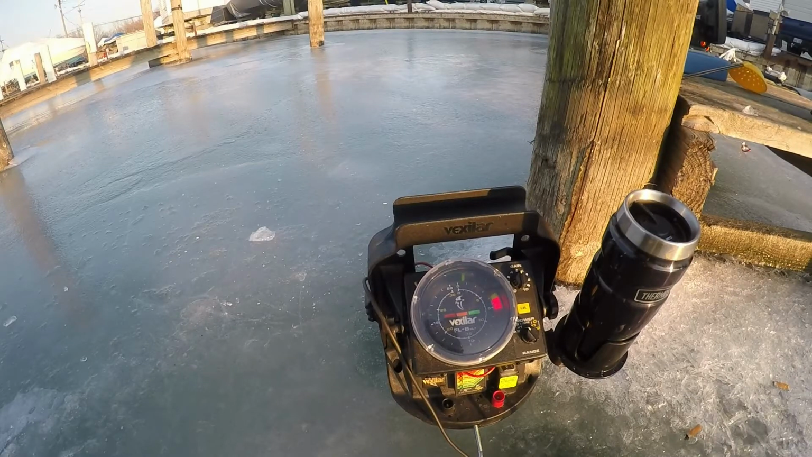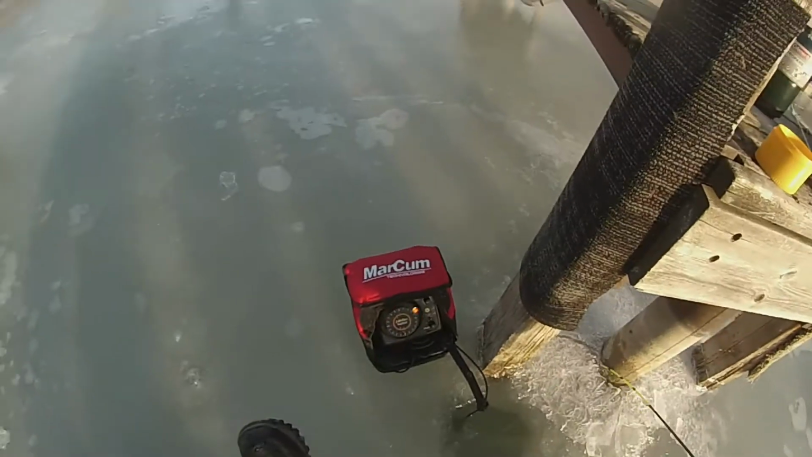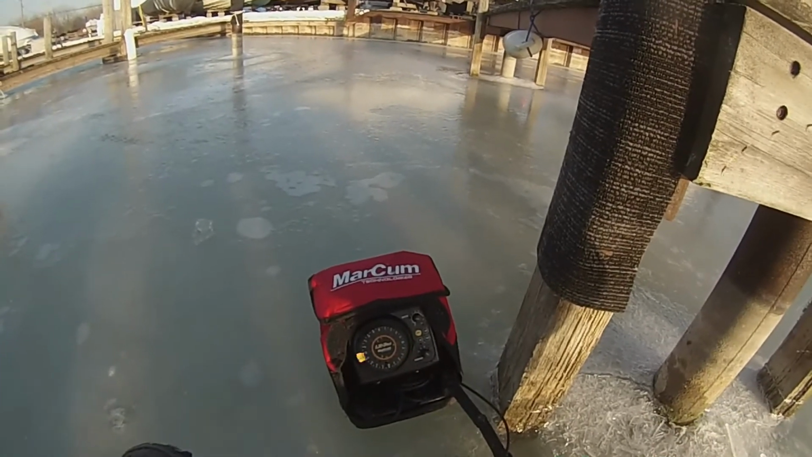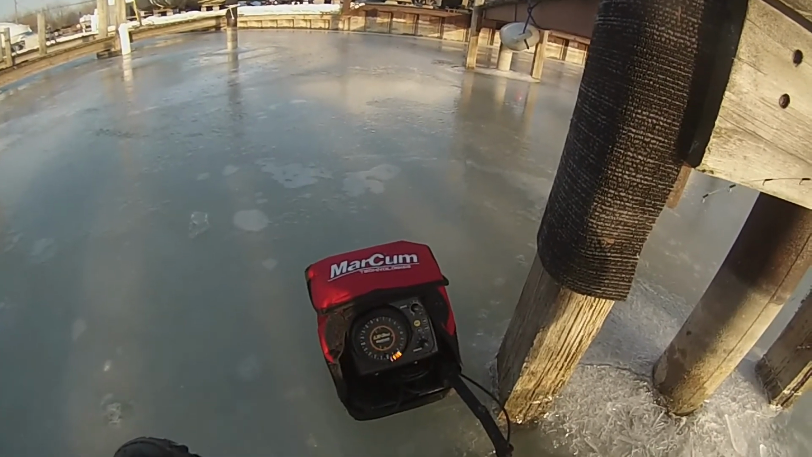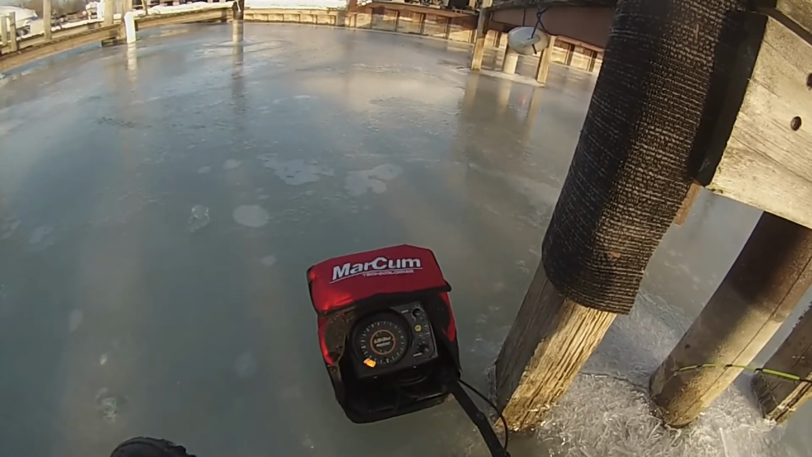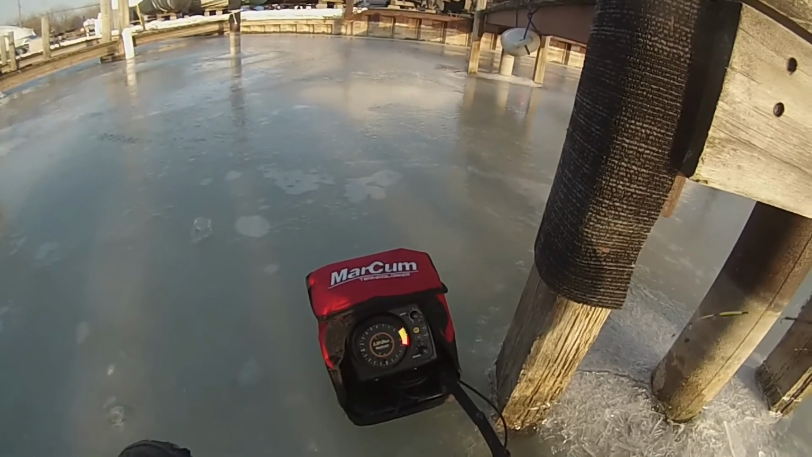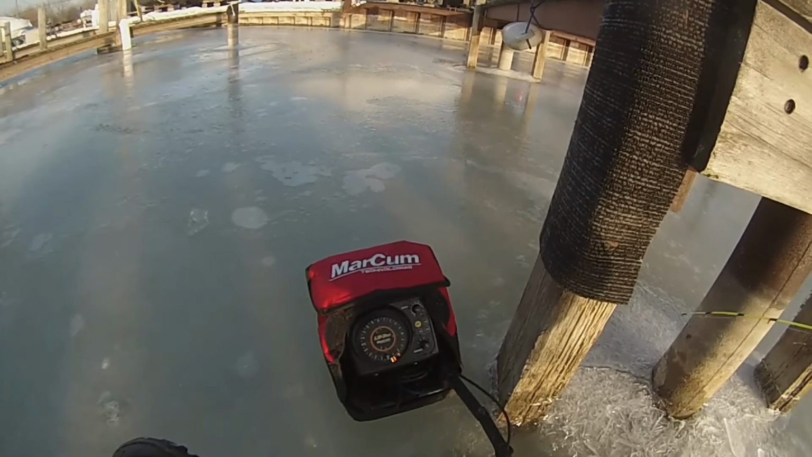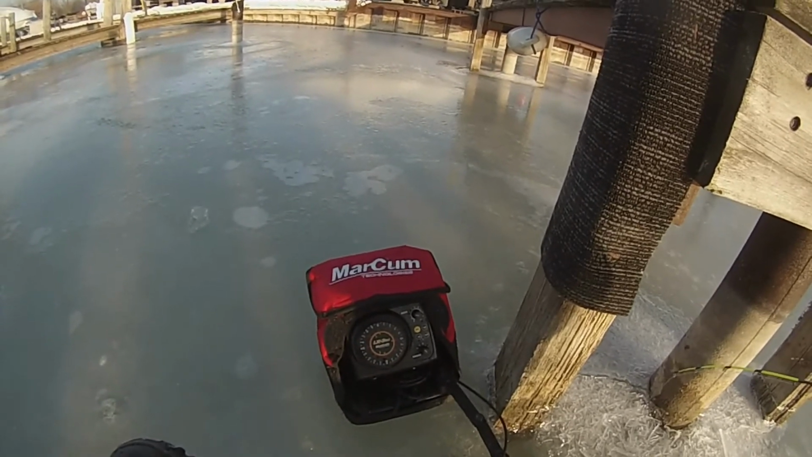When it comes to flashers, my preference is simple. I love the Vexilar units. The Vexilar FL8 is probably the best value in the flasher market. I find Marcum flashers to be pretty comparable with Vexilar flashers. I think that they're pretty comparable in price, pretty comparable in operation. However, I do think the Vexilar has one edge, and it's been around a long time. They're very, very easy to accessorize.